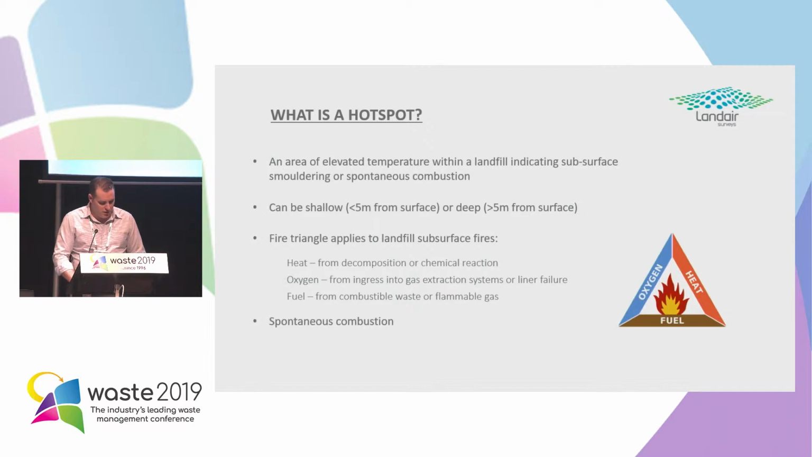So what is a hotspot? The basic definition: an area of elevated temperature within a landfill indicating some sort of subsurface smouldering or spontaneous combustion. And it can fall into two categories. It can either be a shallow hotspot, and that's from the surface down to 5 metres, or it can be a deep one, so 5 metres and below that.